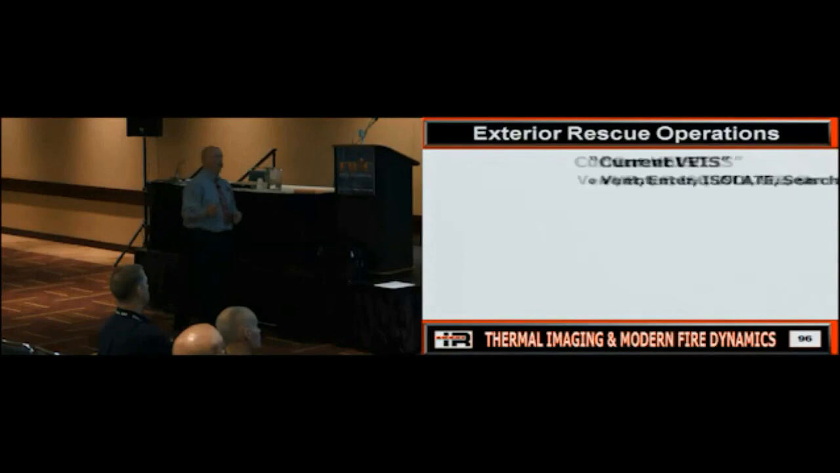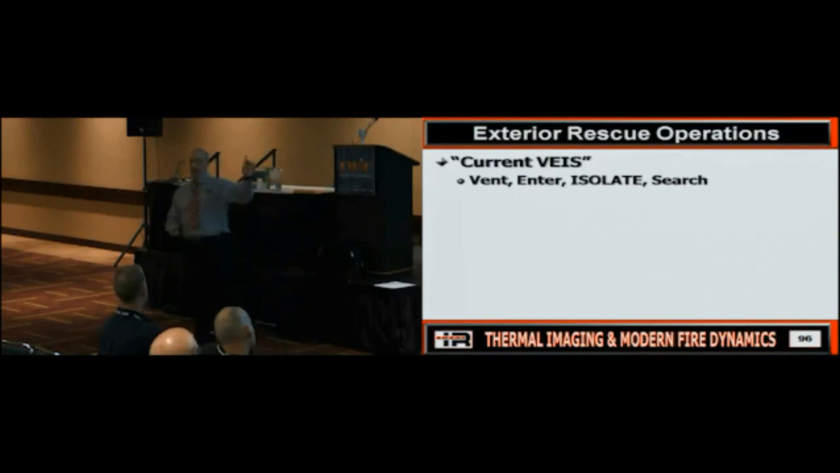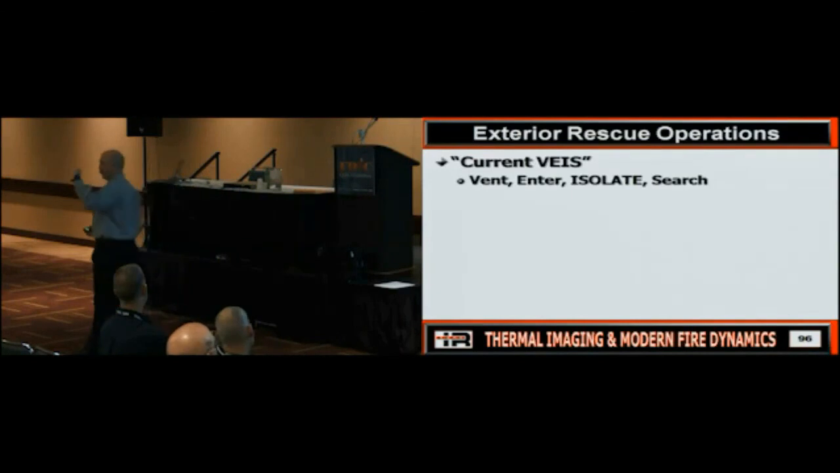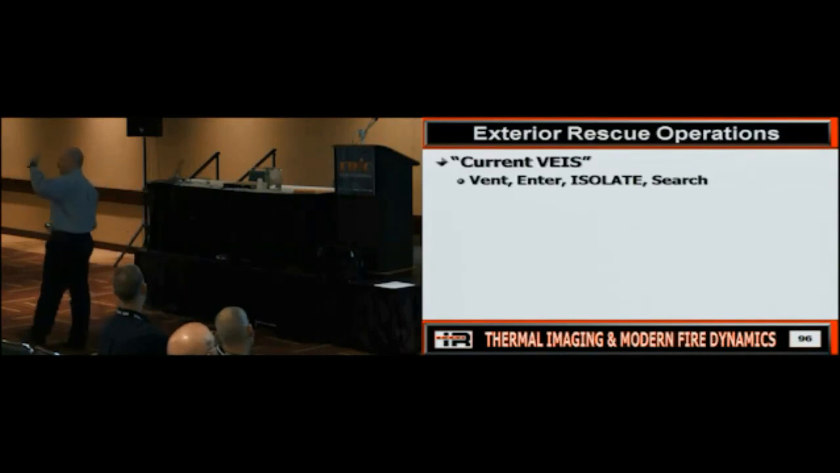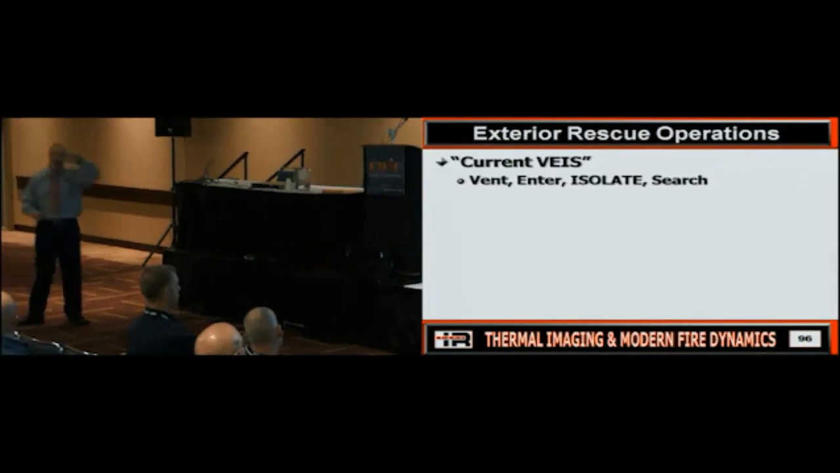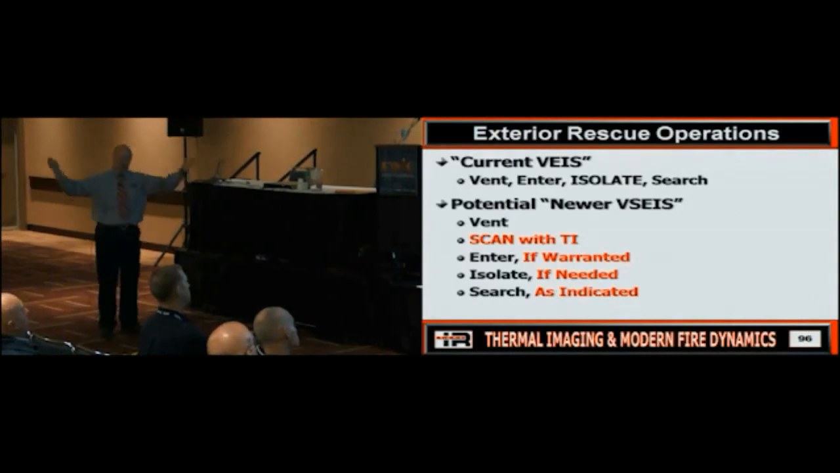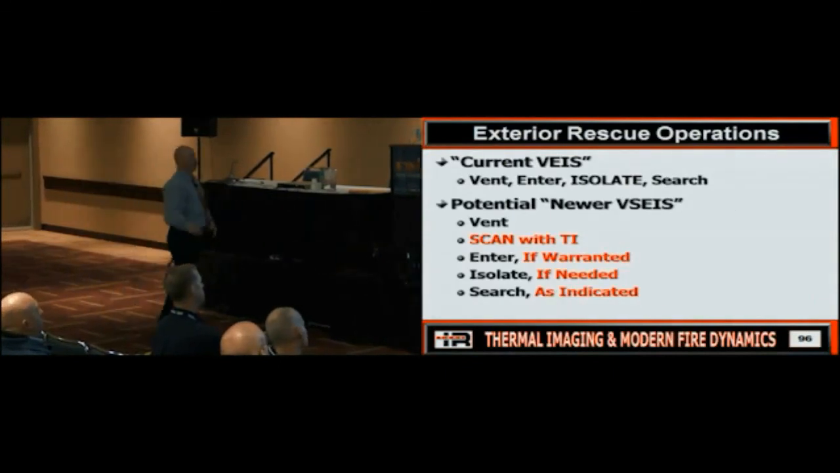So I'm going to throw this out. We're pushing vent, enter, isolate, search. What are we not pushing? Well, I mean, in this situation, where did the camera end up? With the guy outside on the ladder. Where should the camera maybe have been? Does everybody see what's going on? Because now let me throw this one out. Here you go. You heard it here first. I don't know if you did or not, but I'm going to throw it out here, right?